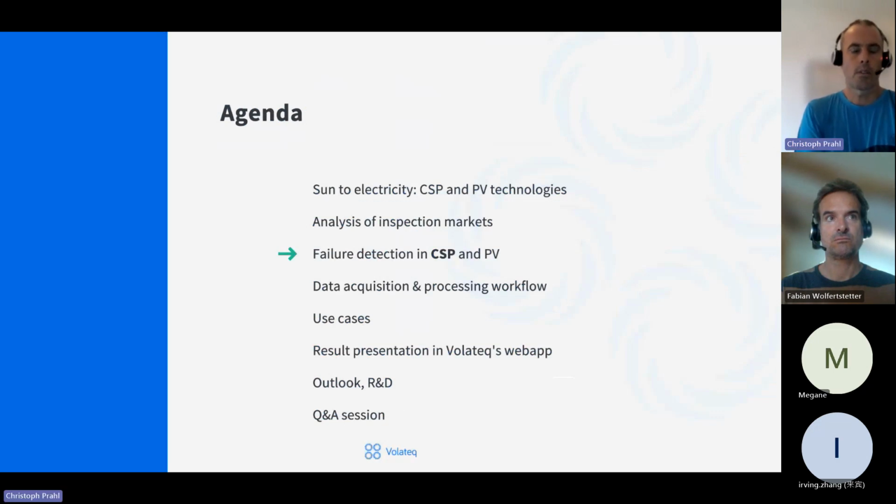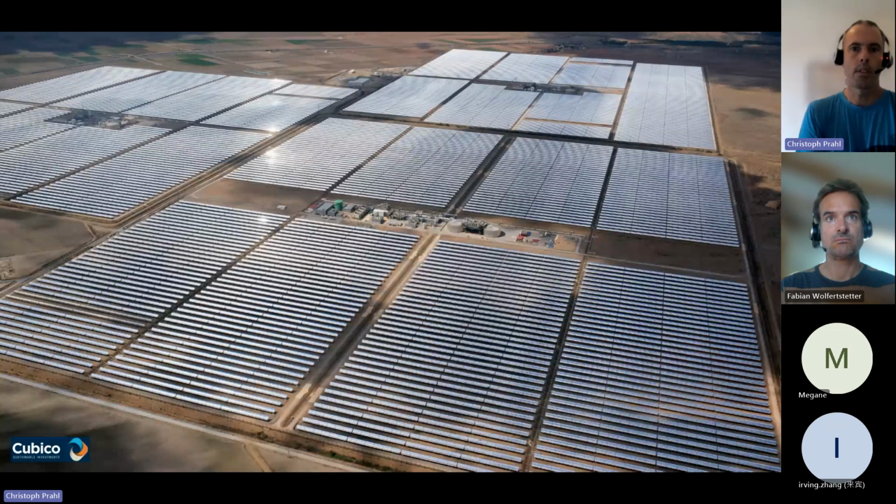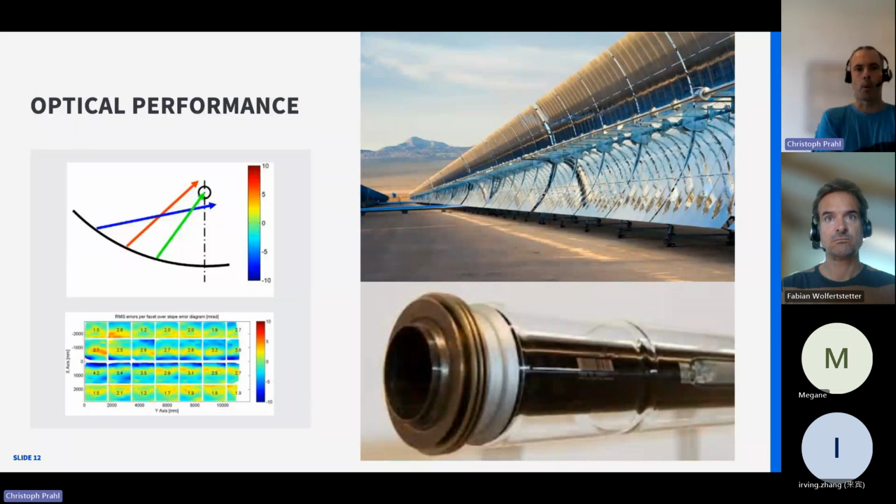In the next slides, we will go into some details to state what actually can go wrong in CSP and PV plants respectively, and we will highlight some of the potential failures that can be detected and then solved by drones. First, for the CSP plant, it's really like big plants where large mirrors are harnessing the solar energy and transferring it to the power block.